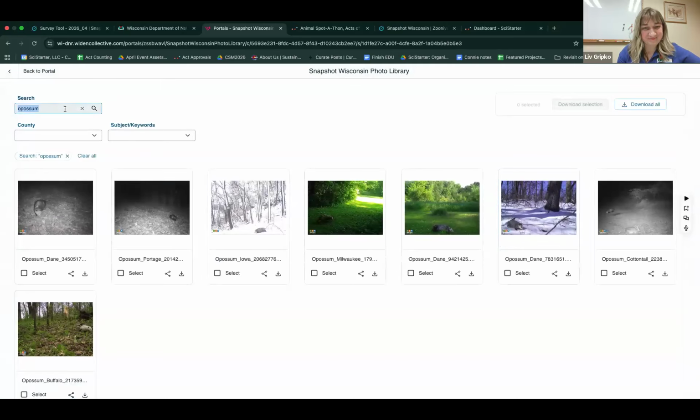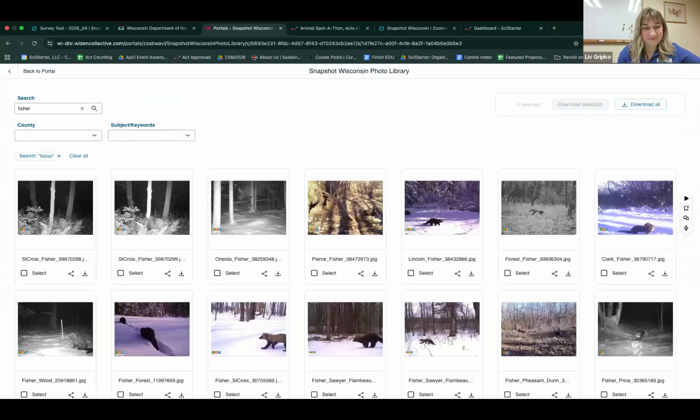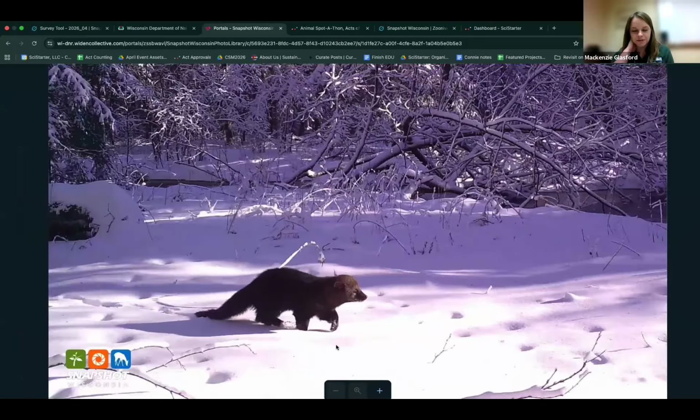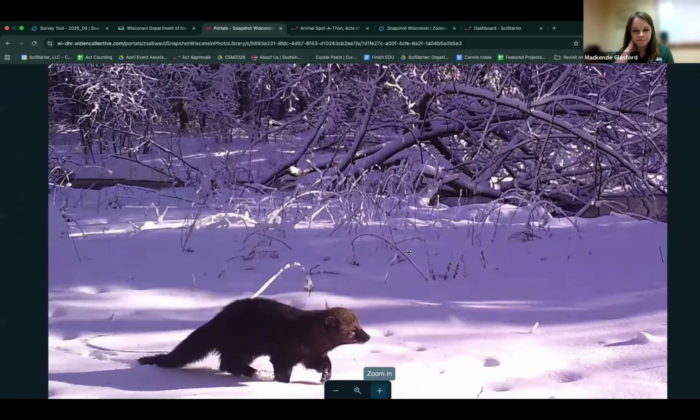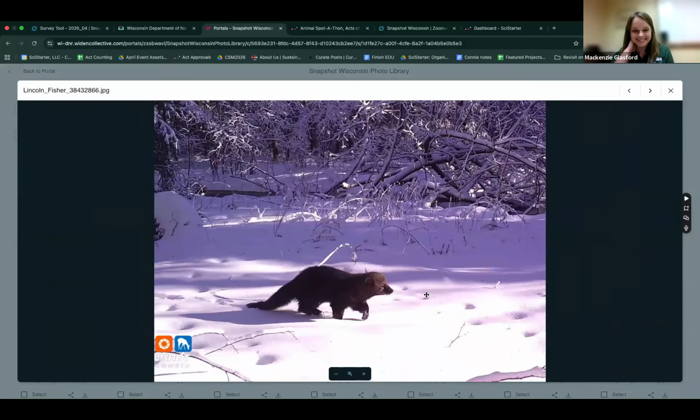Let me look up Fisher. Our team adds photos to these pretty often, so we definitely encourage folks to check it out every now and then. Oh, they're so sweet looking. Okay. You said Fisher was very evil? No, predatory. Which one?